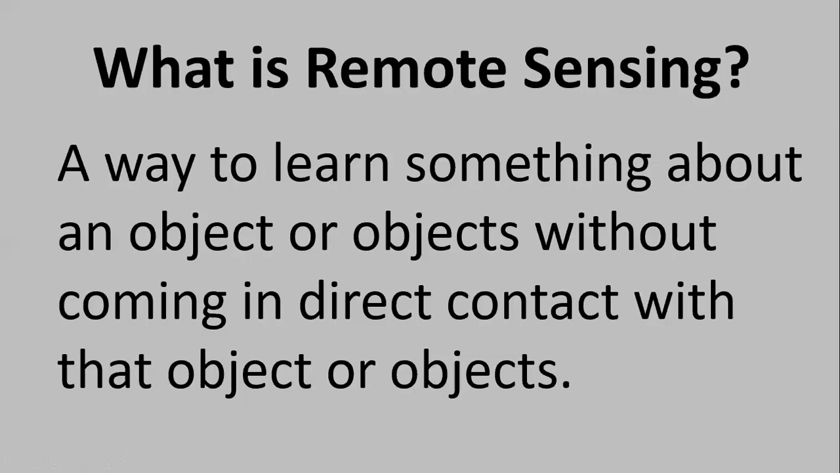So I brought a piece of equipment called ground penetrating radar. And it is one form of what is called remote sensing. And so you might say, what is remote sensing? My basic definition is here on the screen. It's a way to learn something about an object or objects without coming in direct contact with that object or objects.